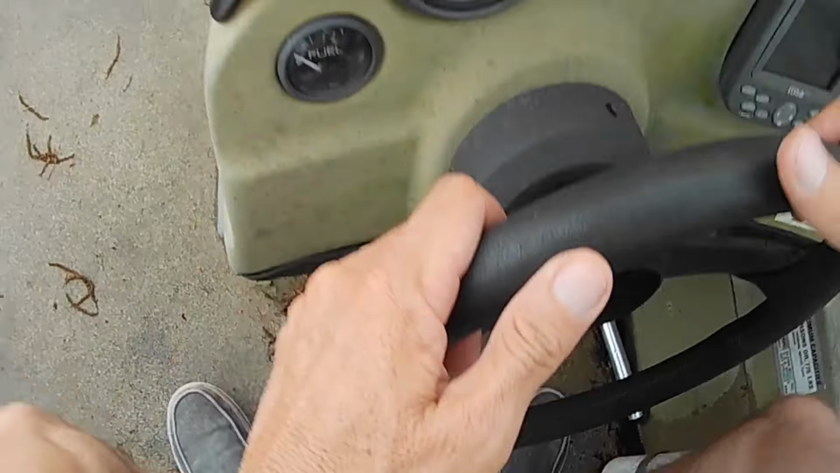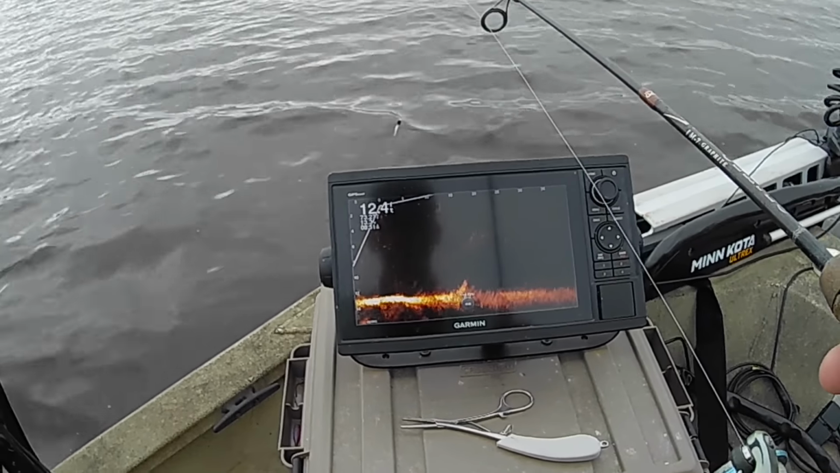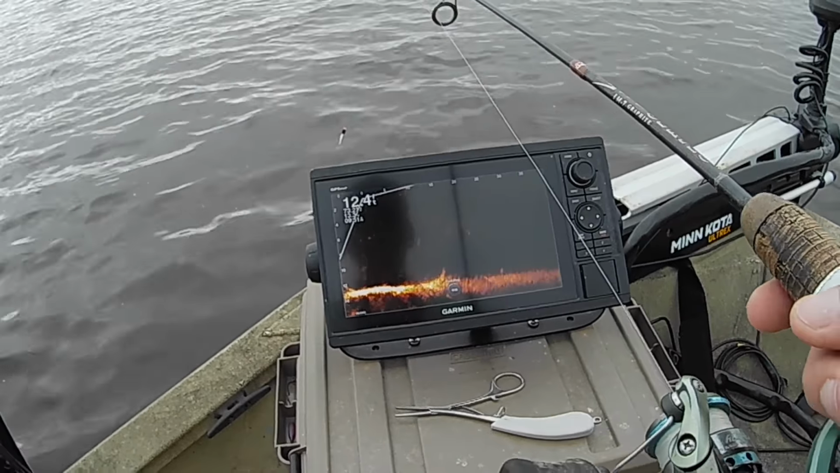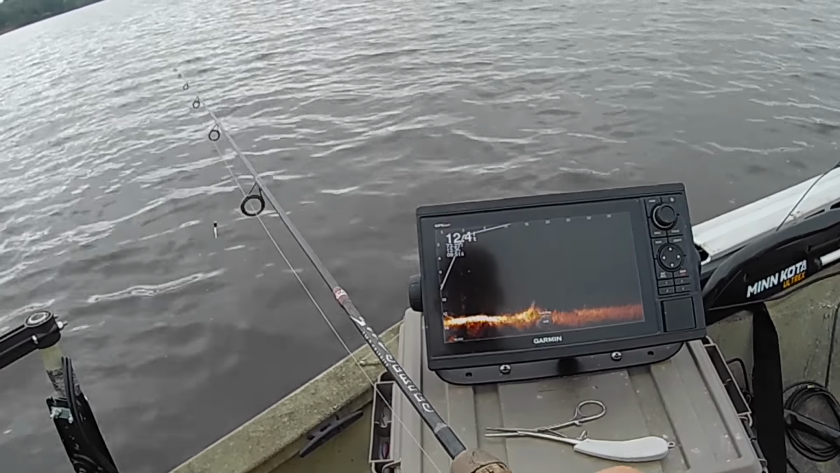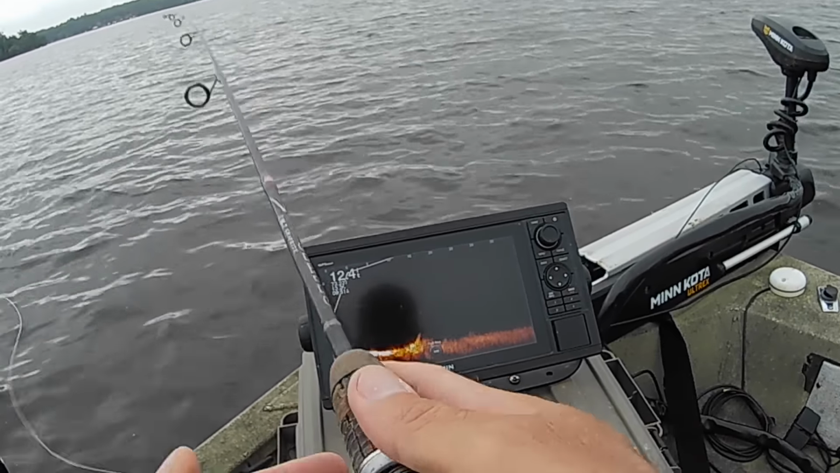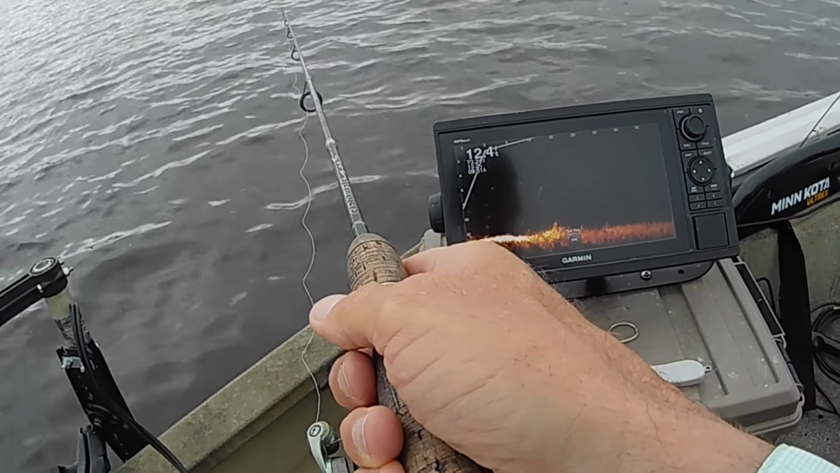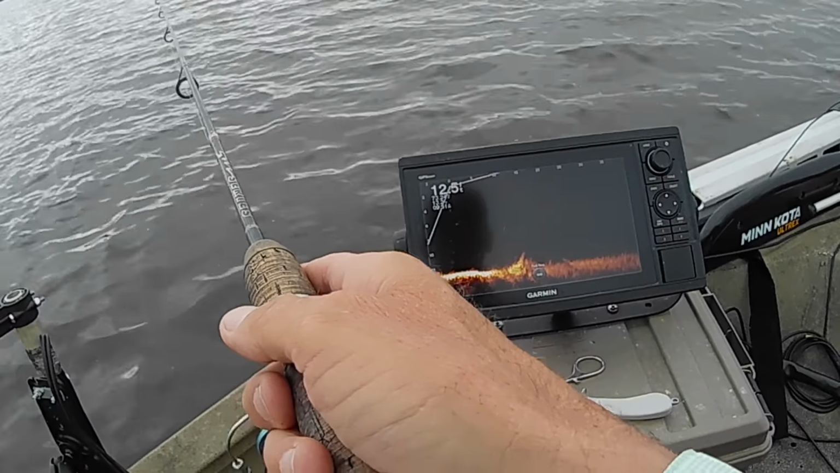And here we are. Now I'm going to come up on what I marked there, and I've got it right out there, between 15 and 20 feet. Just right out over here. Just going to make a short cast out there, let it go down and see if there's some down there. I think I see some down there close to the bottom. This isn't a very big piece of cover.